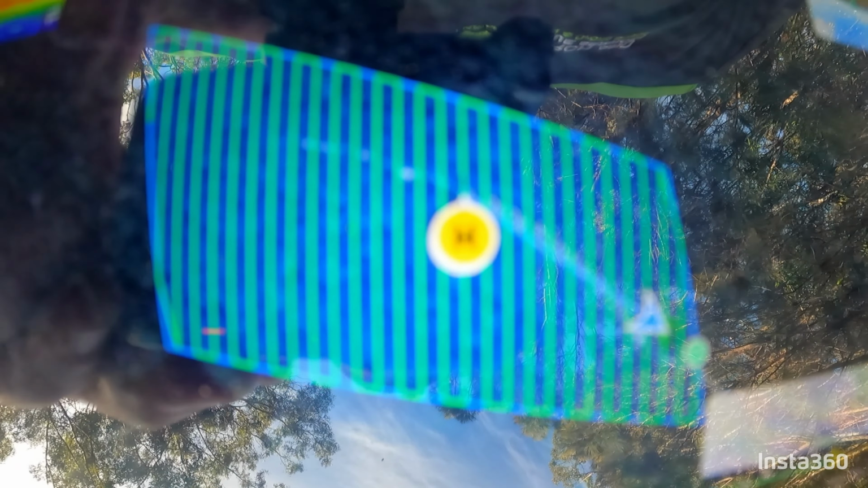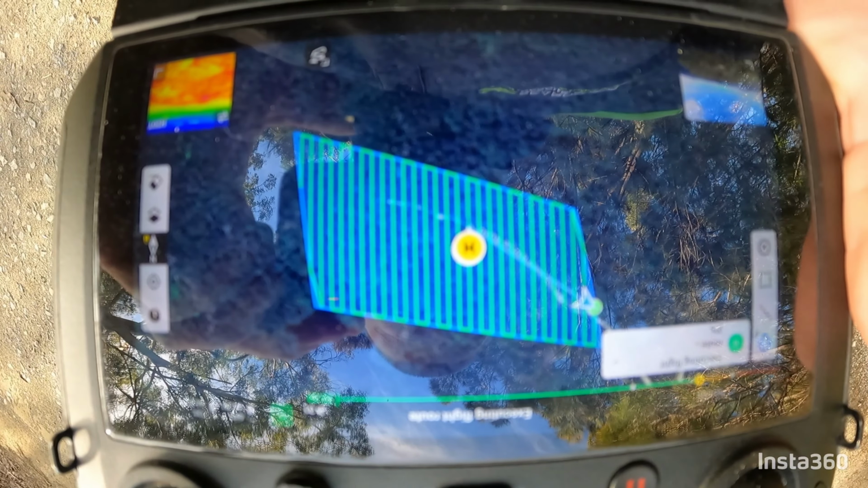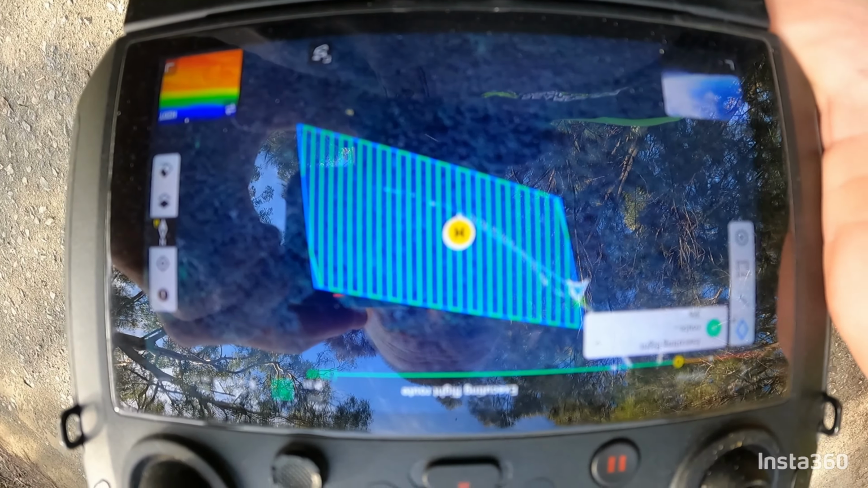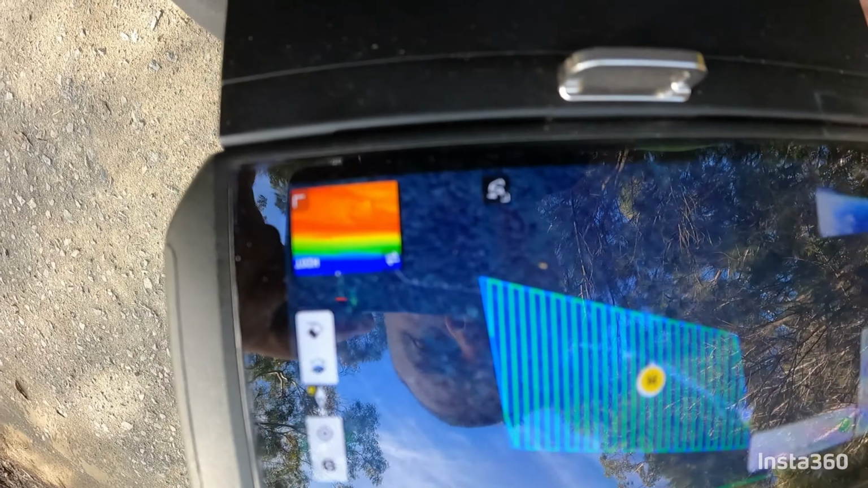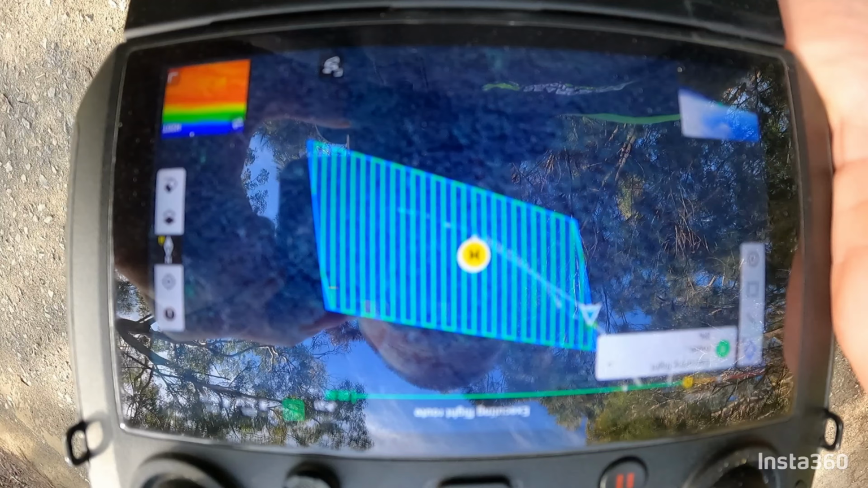So the other advantage of this drone here is I can set a mapping program up to make it map an area. So it'll take photographs downwards, looking at the lay of the land. It'll take both thermal and still images.